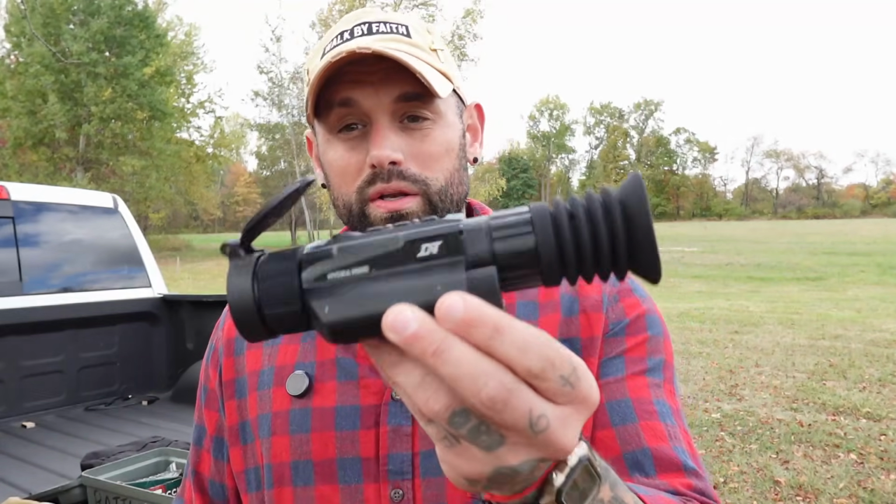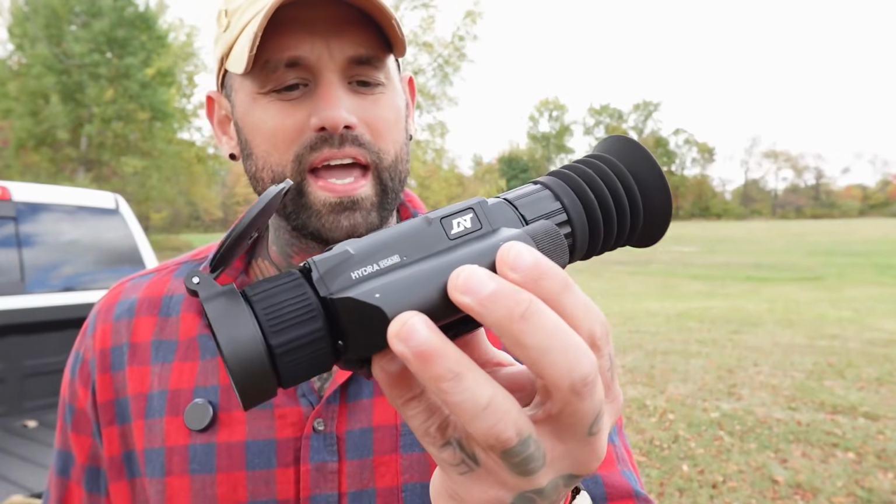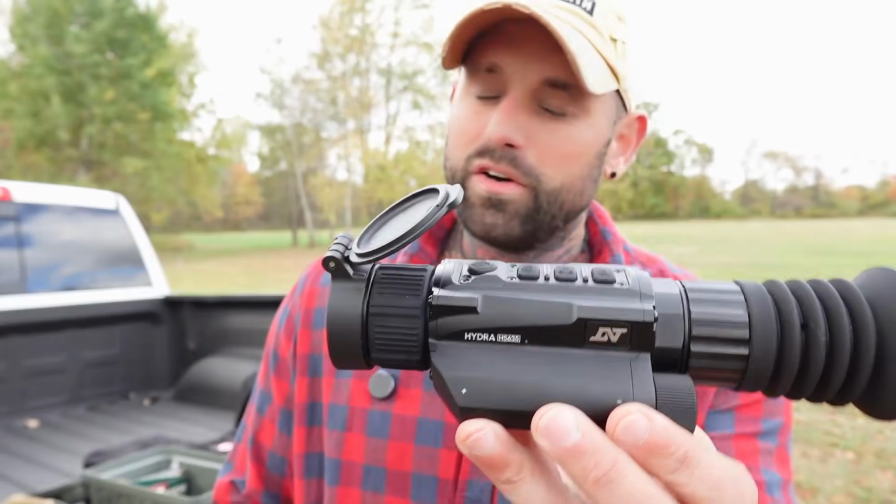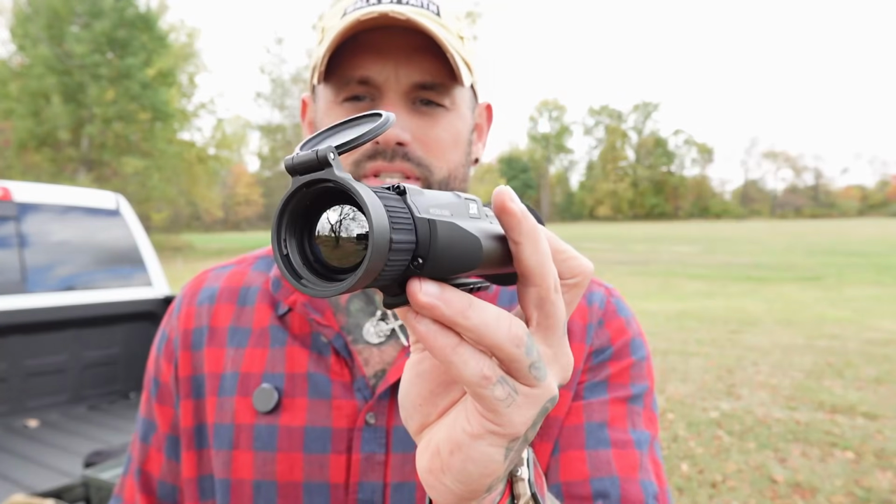So we're talking about build quality. Build quality, this thing is very, very robust, feels very good in the hand, and it is fully CNC'd with aircraft grade aluminum. The weight is coming in around 15 ounces.